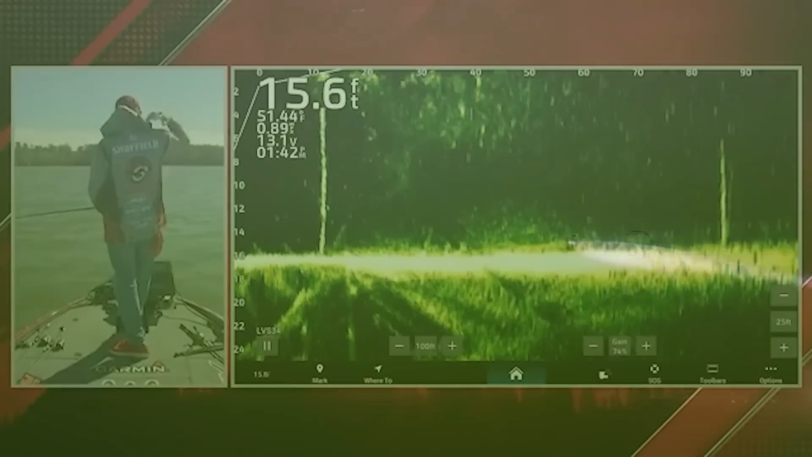I do think one of the main reasons that pros weren't sticking around these areas, just blind casting a jighead minnow, is that the minnow is a very visual bait. It doesn't have a lot of vibration to it, it doesn't have a big presence, so they had to put the bait right in front of the fish's face to get him to bite. Here's a quote from BPT pro Spencer Shuffield explaining the situation.